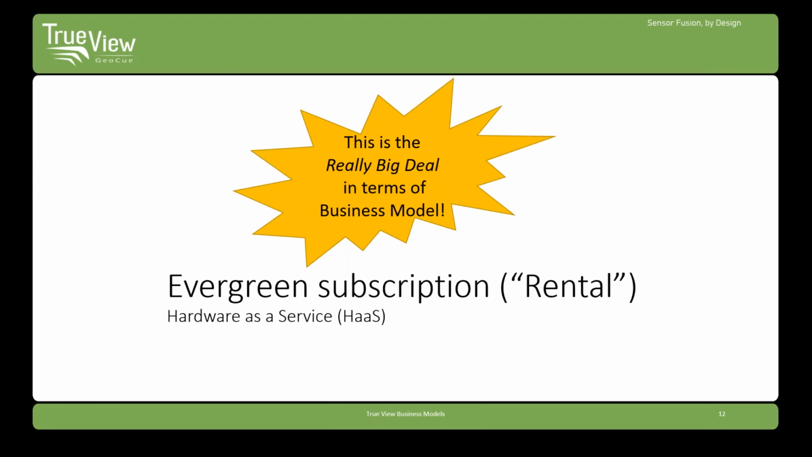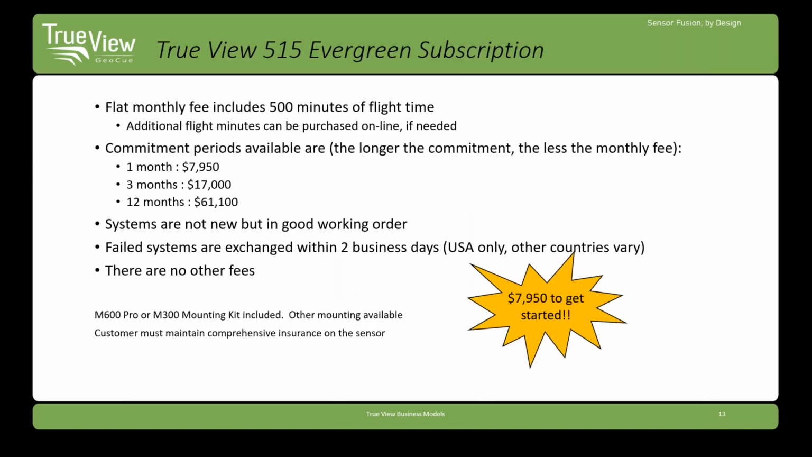Next, we'll cover our popular subscription option, also offered on the TrueView 515. All of our subscription units include 500 minutes of flying time in a month's period. This allows for operations of greater than 1,000 acres in a month's time. If you exceed the amount of time, additional minutes can be purchased. Our subscription offering starts at 1 month, priced just below $8,000.